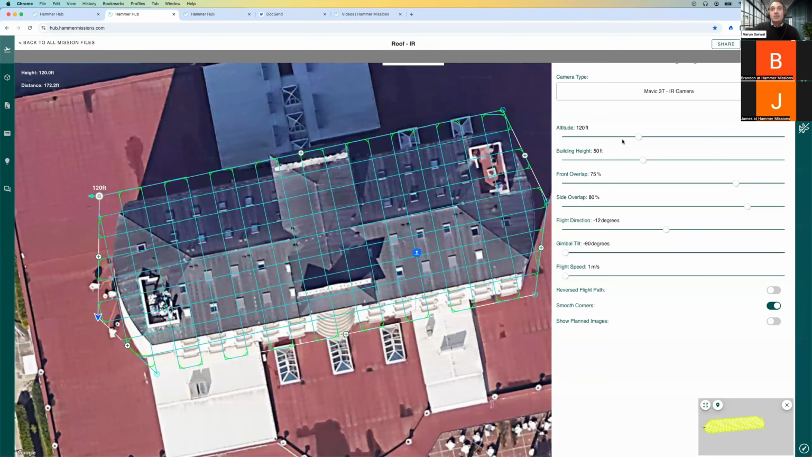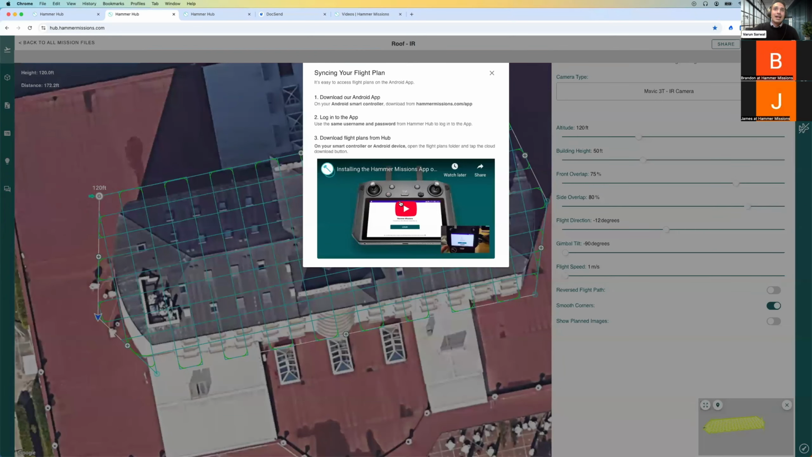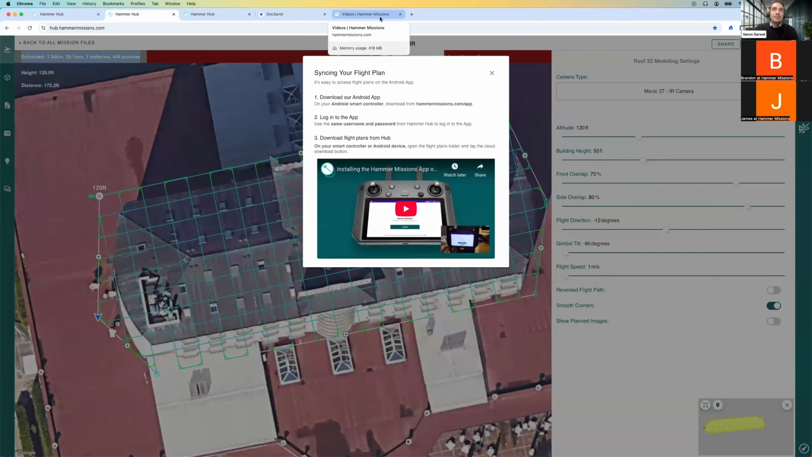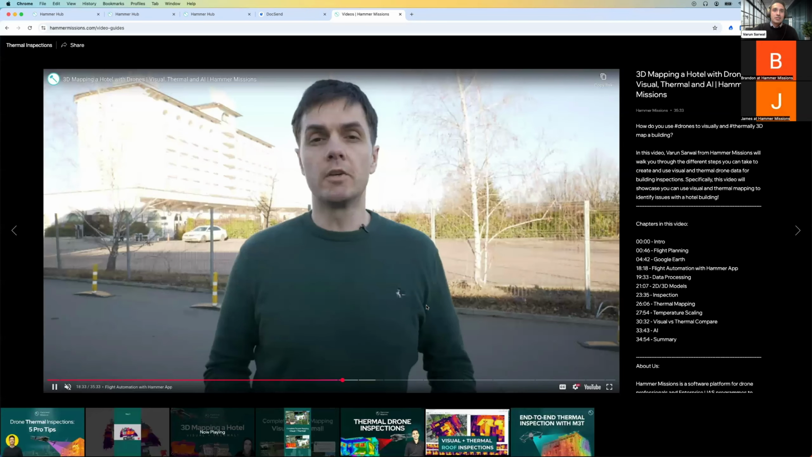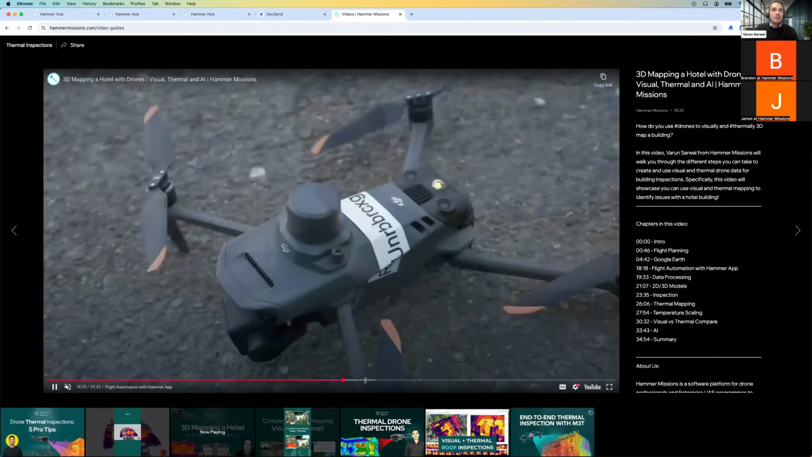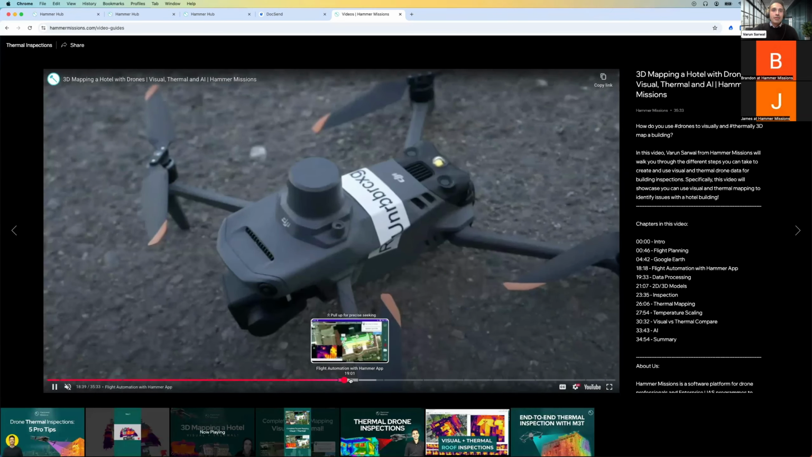So that's a little bit about the flight planning side of things. Once you've done the flight planning, you can sync the flight plan with the Android application. So at Hammer Missions, we have a software application that integrates directly with the drone's remote controller. And that's what allows you to actually fly the drone on site and capture the data. So I'm going to move into a video where this particular property was captured by Dan as the pilot on this particular mission. This was captured with a Mavic 3 Thermal.